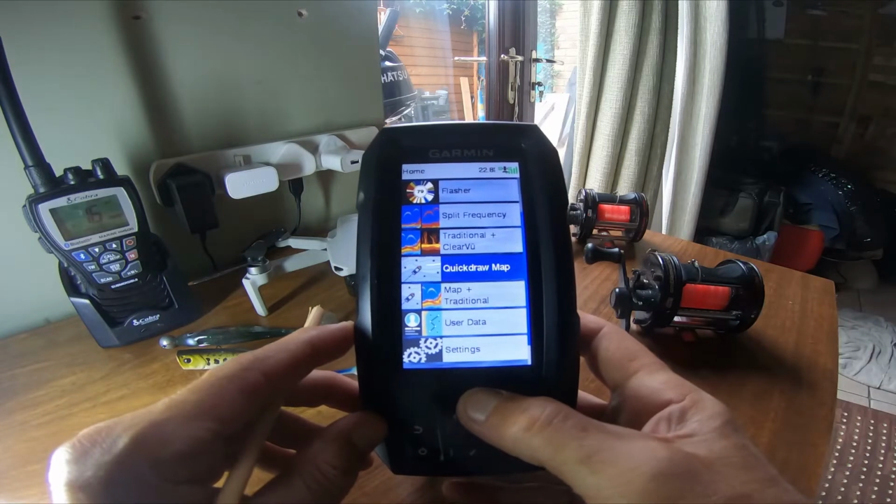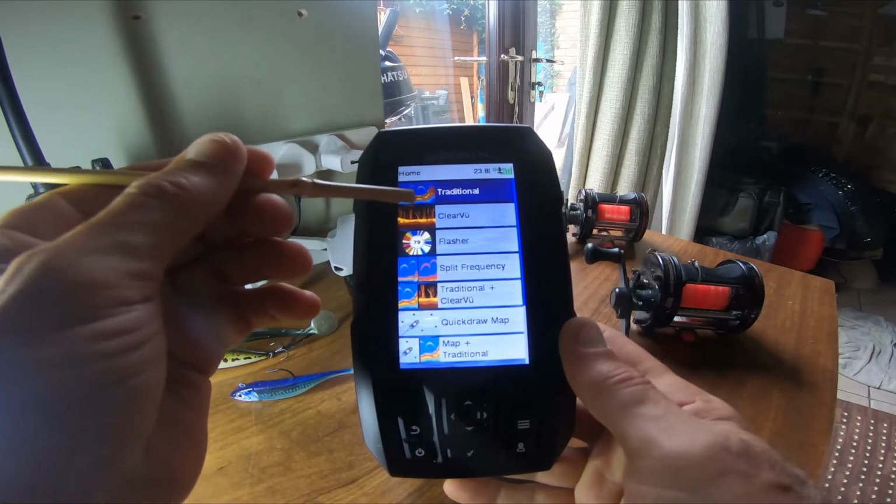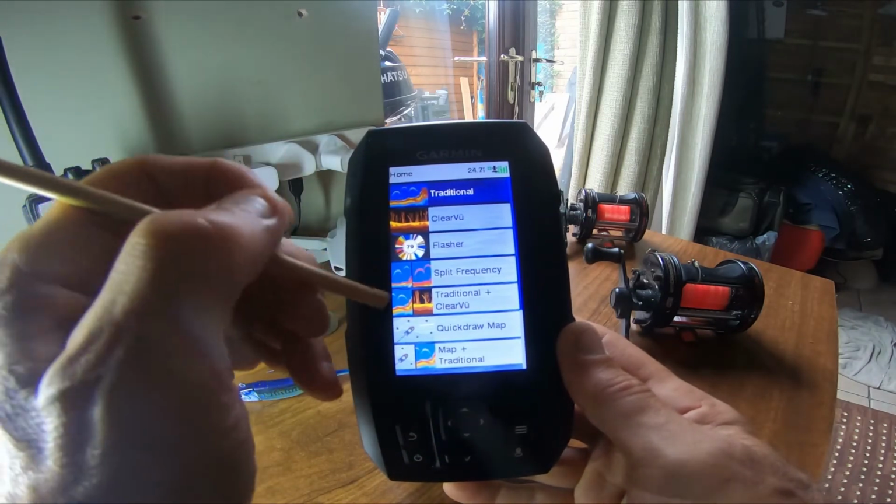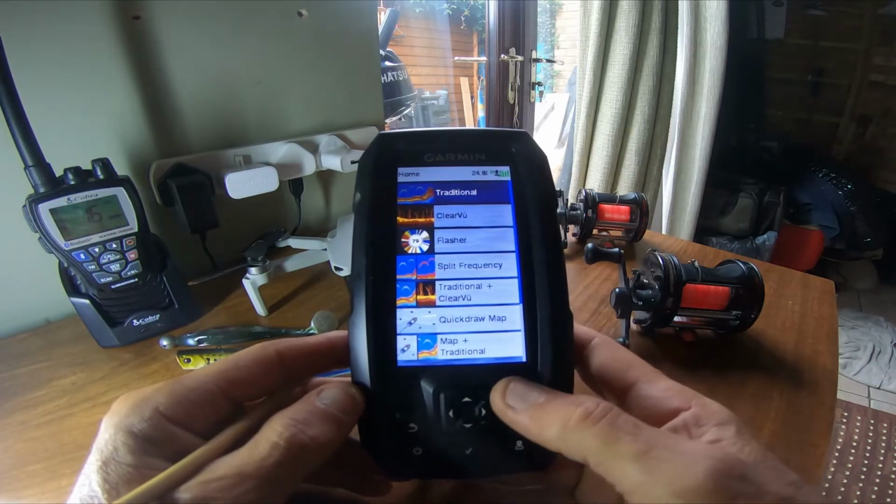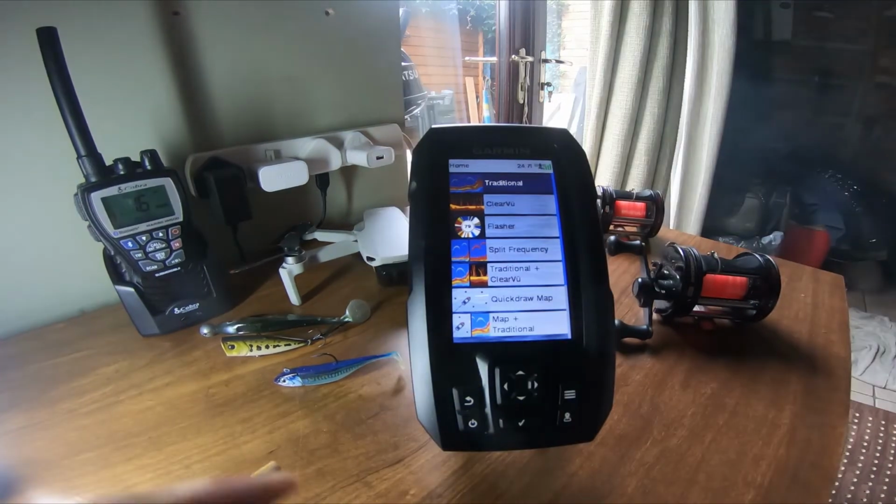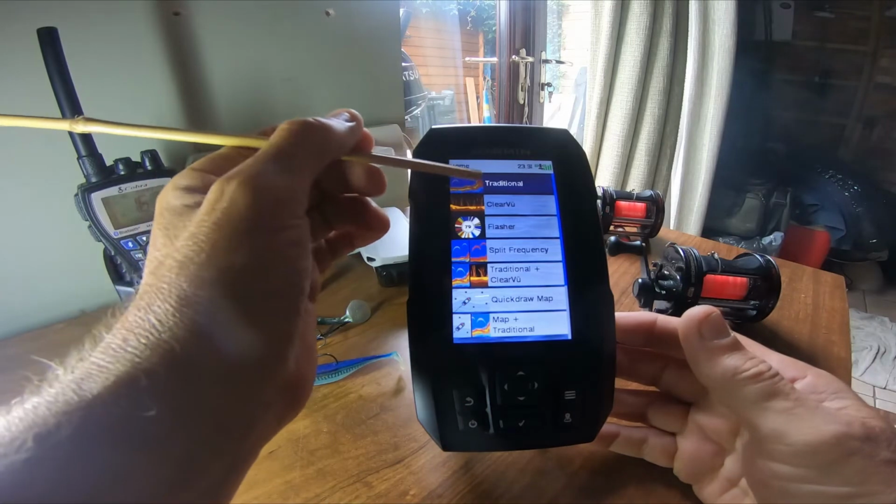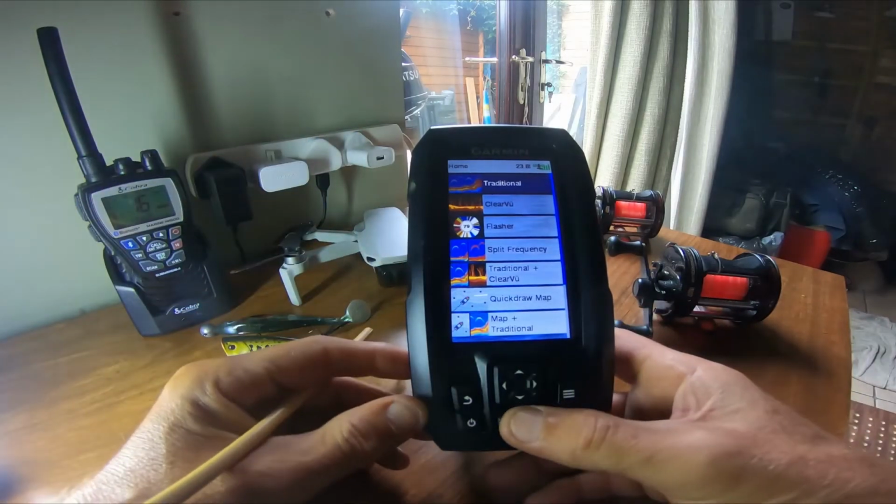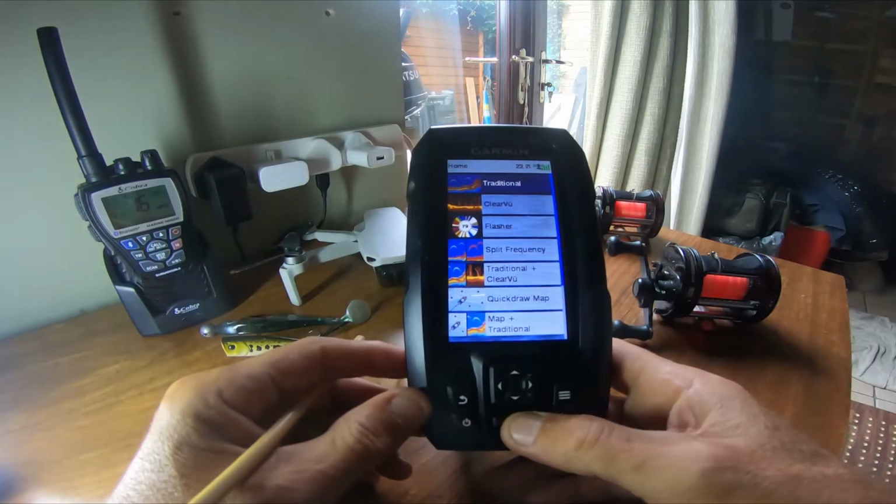So now you're in simulation mode, and each one of these that you go on will give you a simulation, and we'll go through these as we go. So that's how we start. Okay, so we will now go into these and have a quick look and just let you have a little look-see. So I'm going to start off at the top one with the traditional.